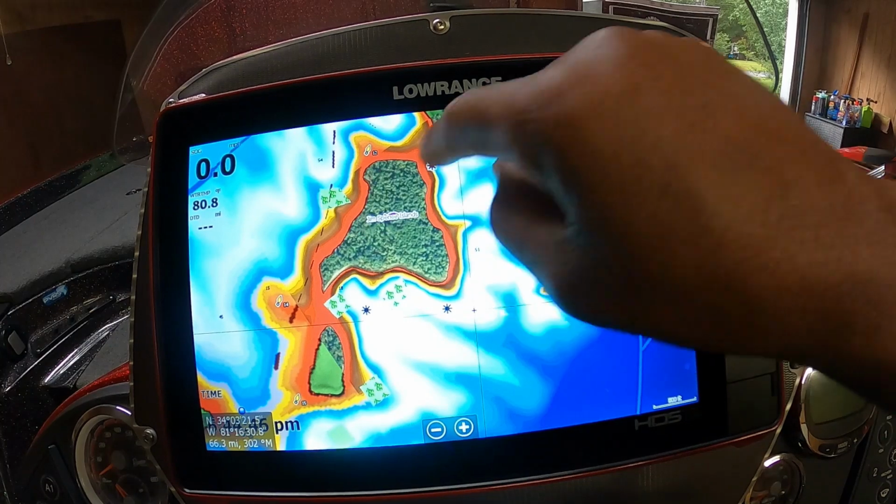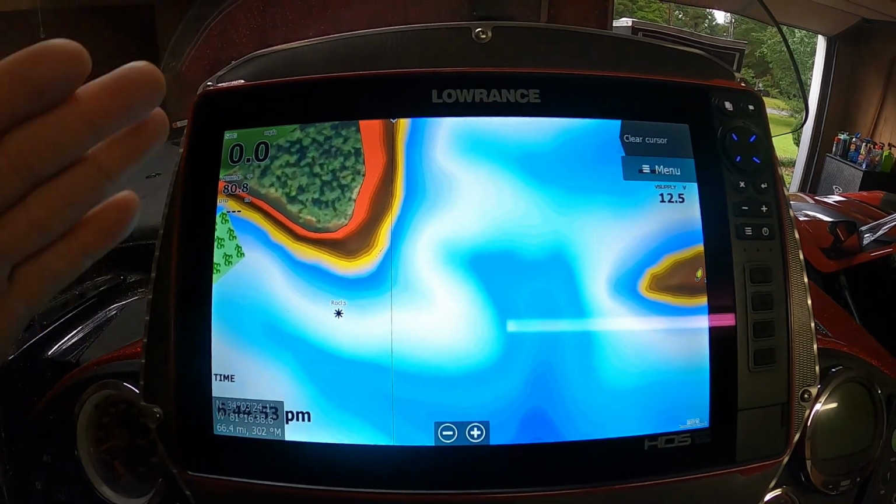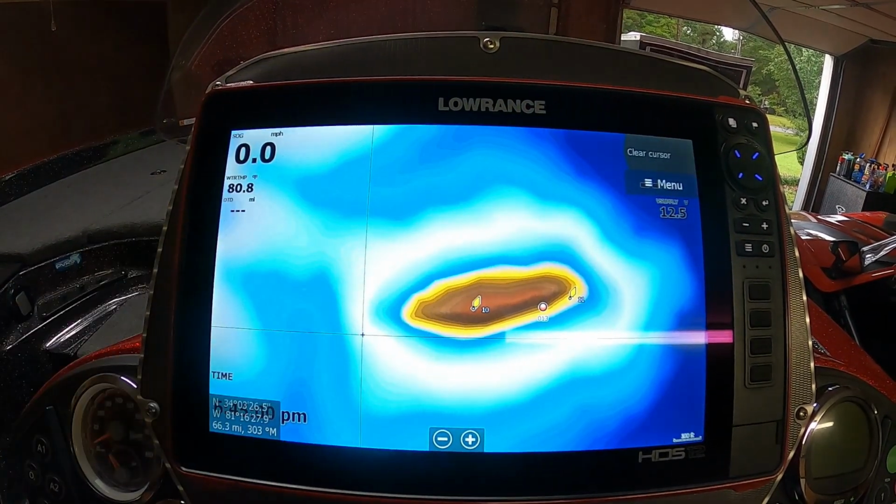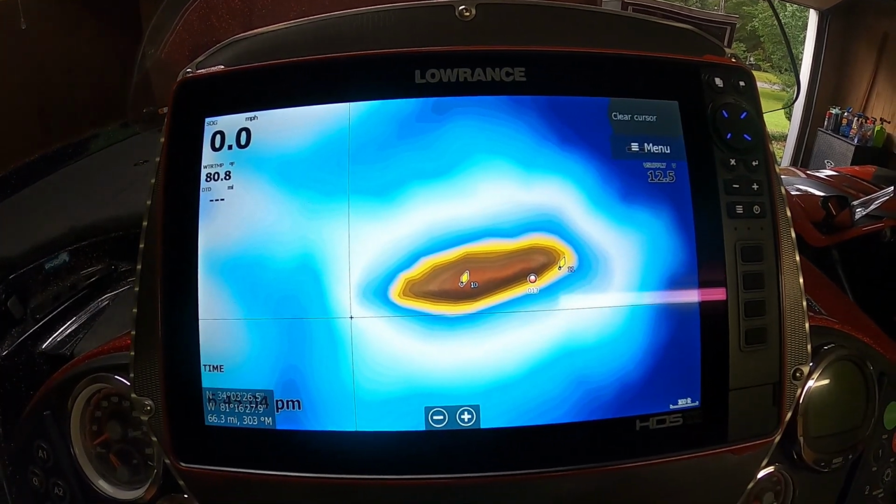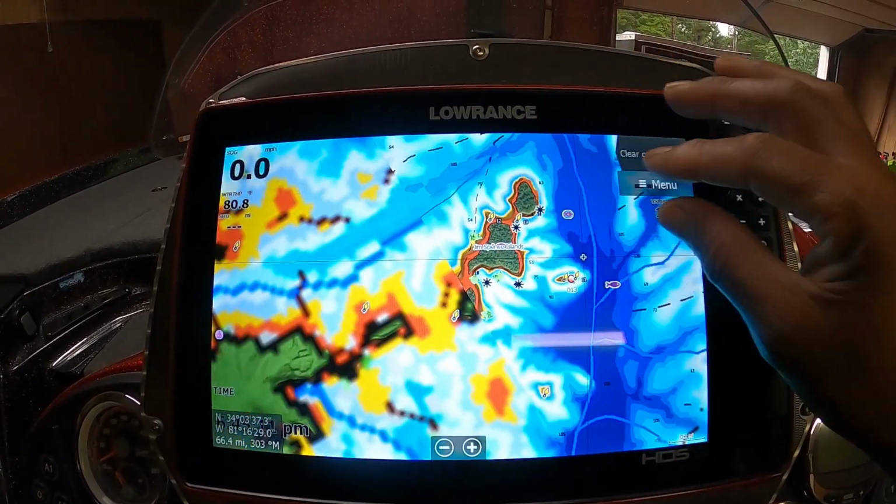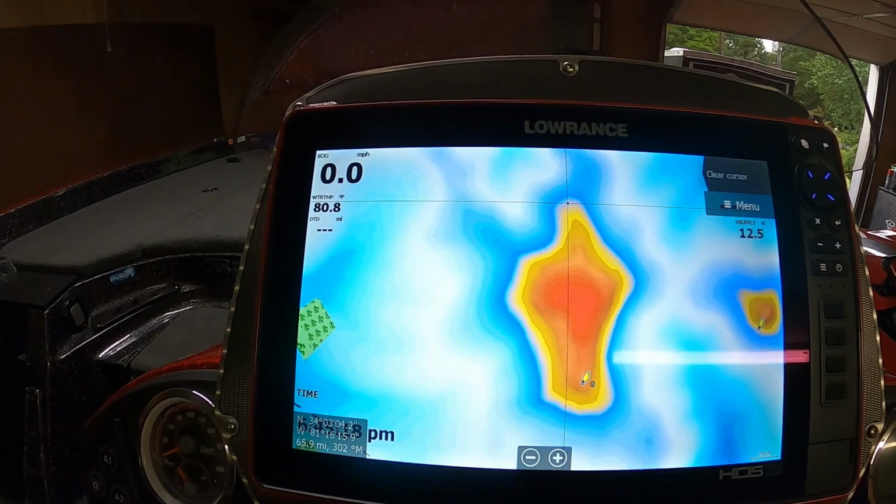Red being the real shallow stuff, and that brownish probably out to 10 feet, and the yellow out to 15 feet, and so on and so forth. So you can see that reddish color is on top of that hump. If it was really shallow, it would be more red, and so on. And that's the same hump we were looking at earlier. And then you look right there, same thing. They just kind of pop out.